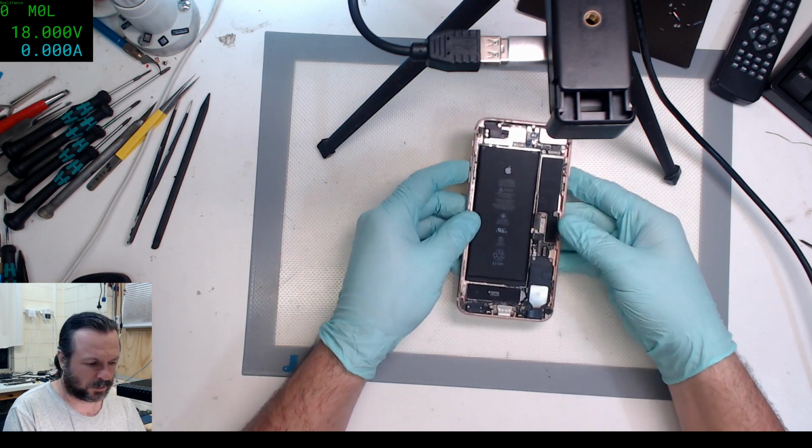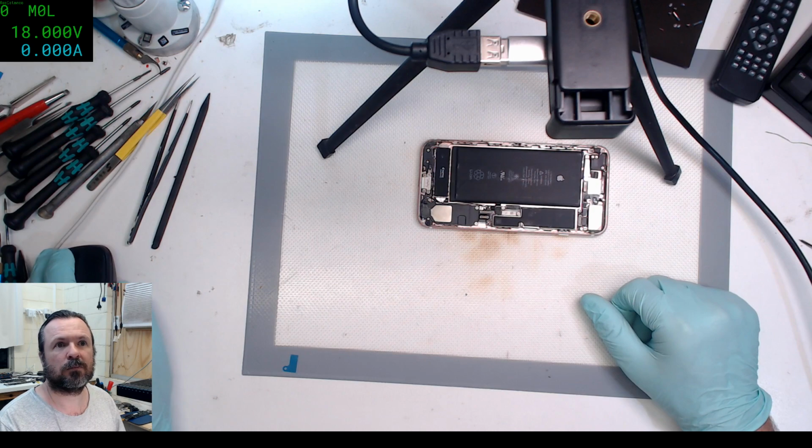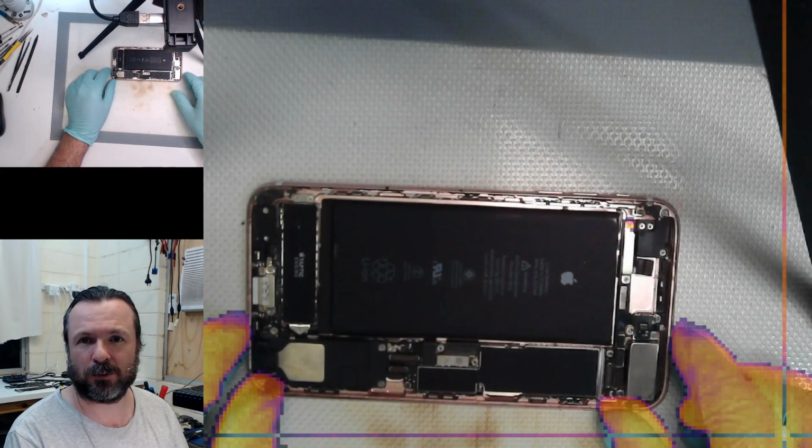Let's see what happens when I just plug this in. And the trouble is, every time you move the camera up and down or around, you have to readjust your scale and things like that, because you've got two cameras slightly side by side, so you've got parallax error.